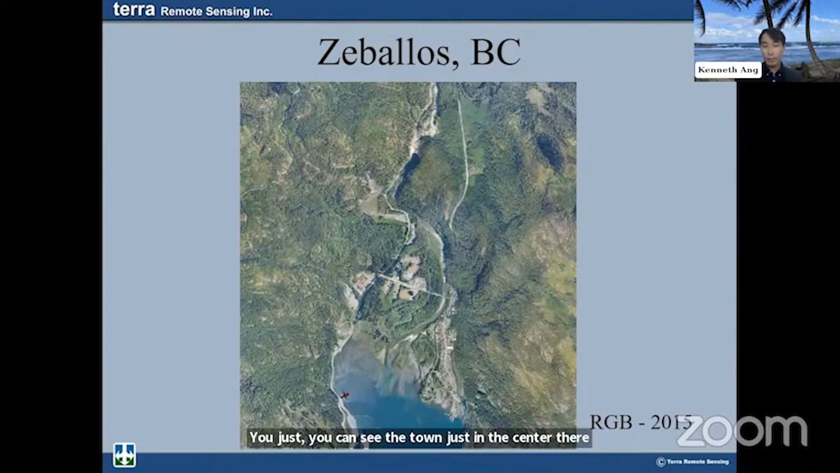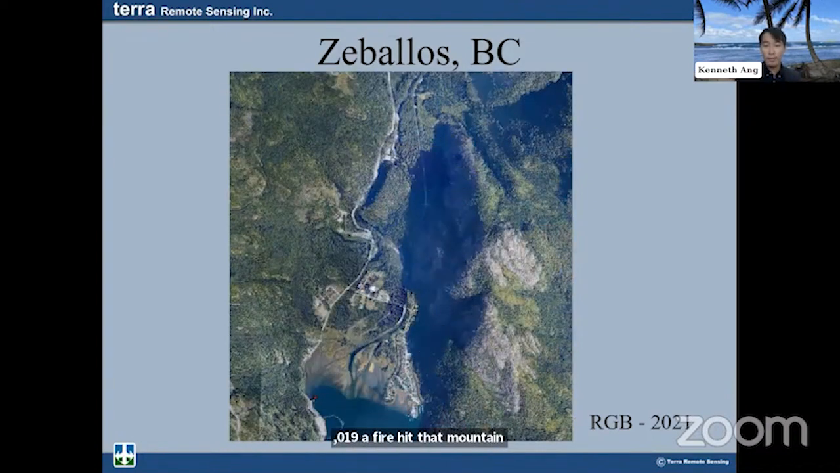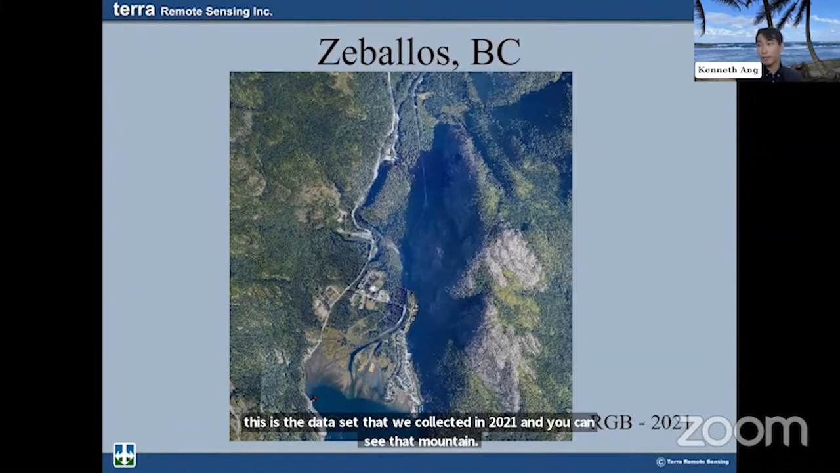And I'd like to bring your attention to the mountain east of the town. You can see it's all forested. And somewhere in 2018, 2019, a fire hit that mountain. So this is the data set that we collected in 2021, and you can see that mountain pretty much bare of vegetation in lots of spots here.